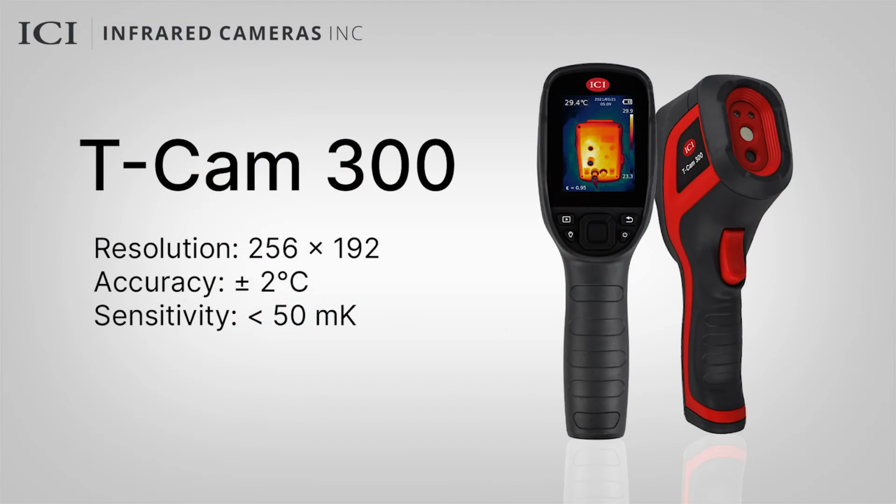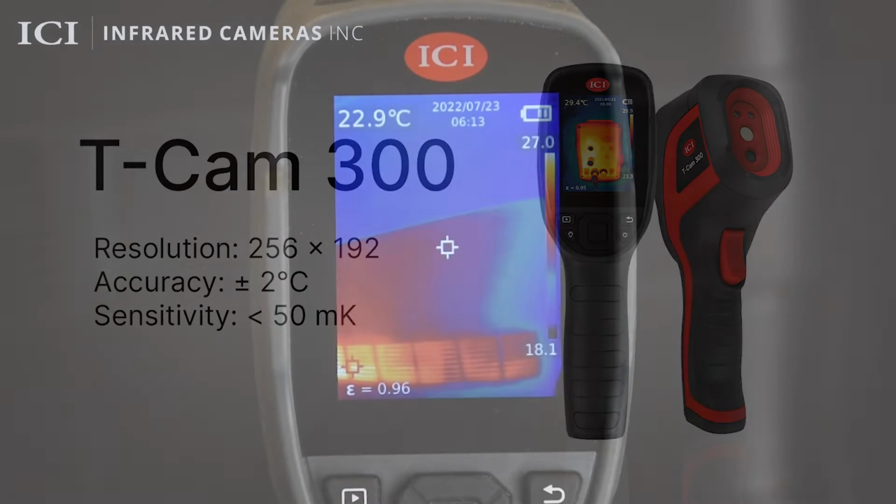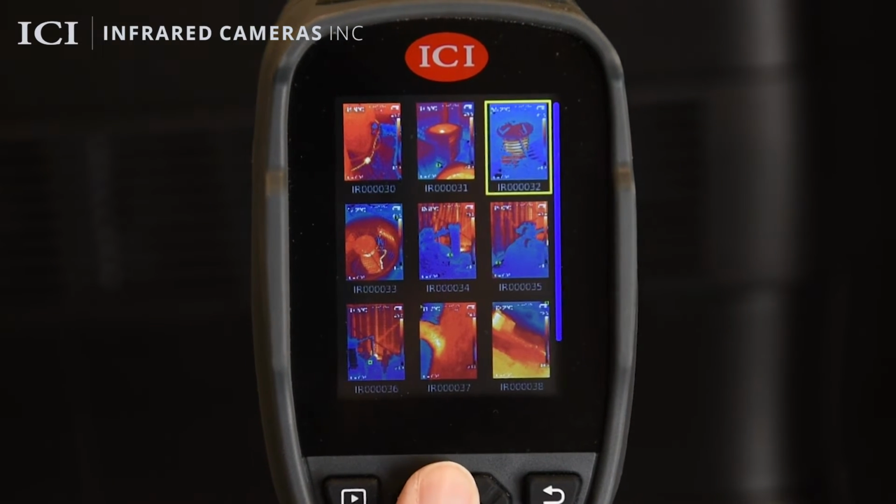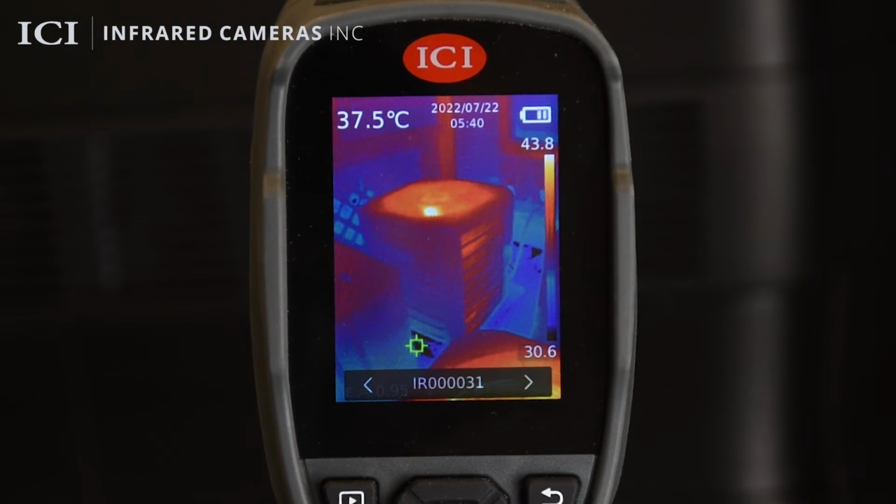With leading pixel resolution, accuracy, and sensitivity, the TCAM 300 quickly identifies and diagnoses the hidden causes of energy loss in residential and commercial buildings. The 2.8-inch LCD screen allows the user to quickly adjust settings, perform on-site analysis, and review captured images.